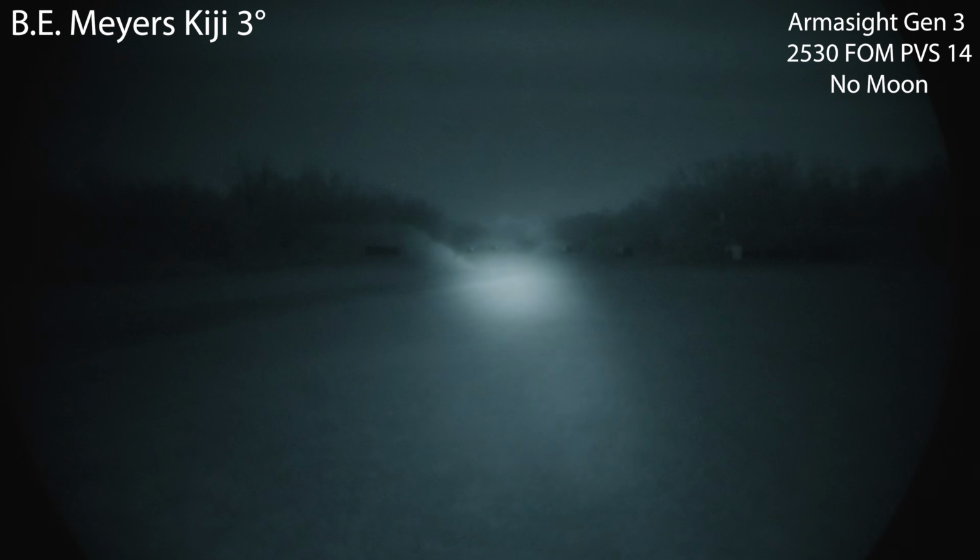out to 500 yards. Even though it's not super tight, you can definitely see the surroundings all around that 500-yard target area. And 400 on the left, 500 to the right, and obviously 100 yards behind it. Pretty impressive.